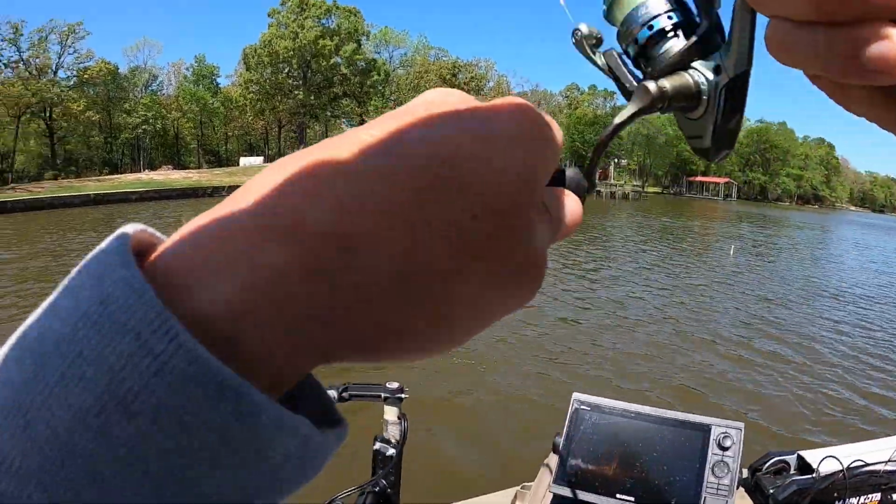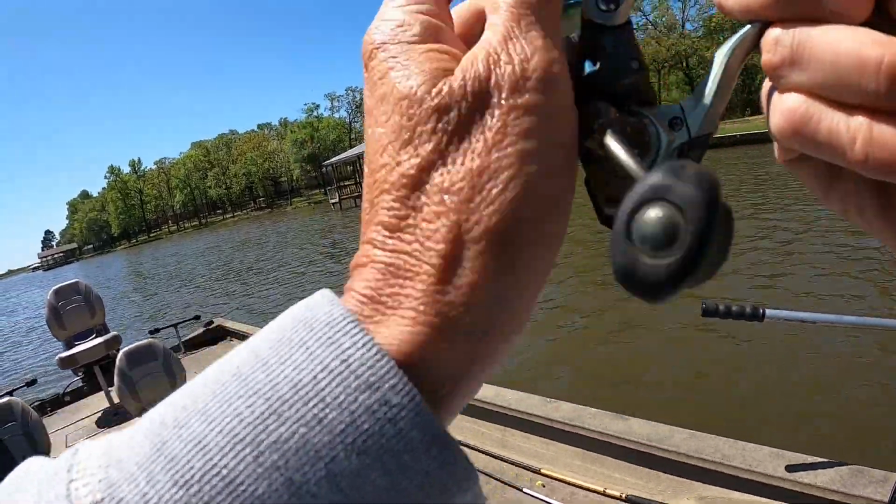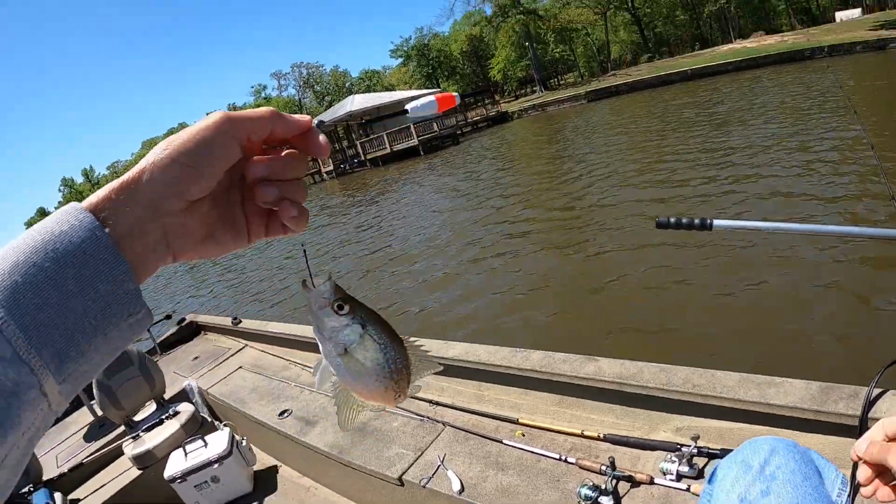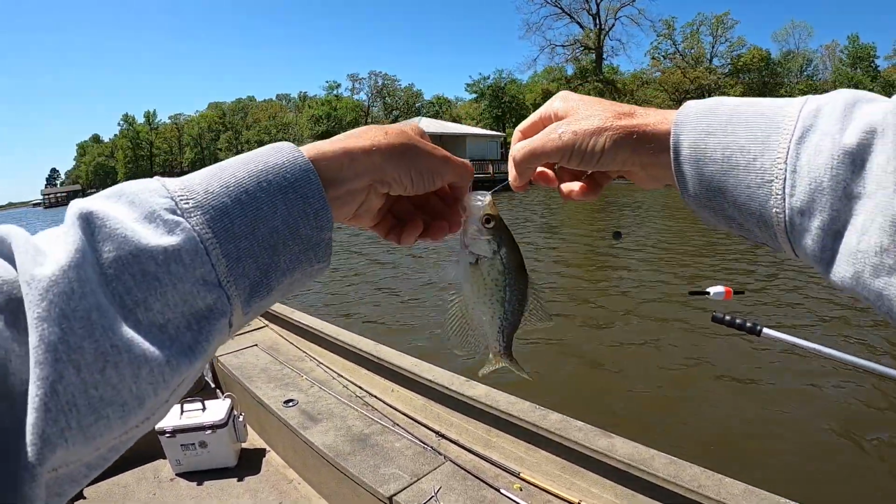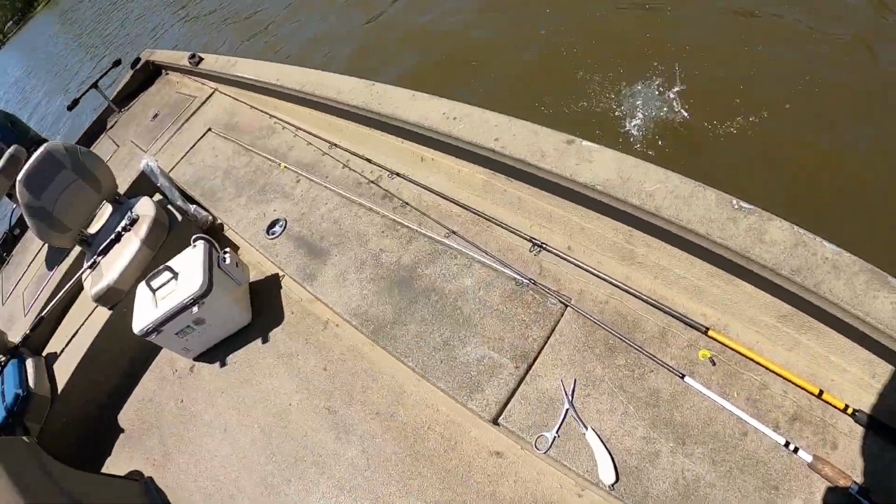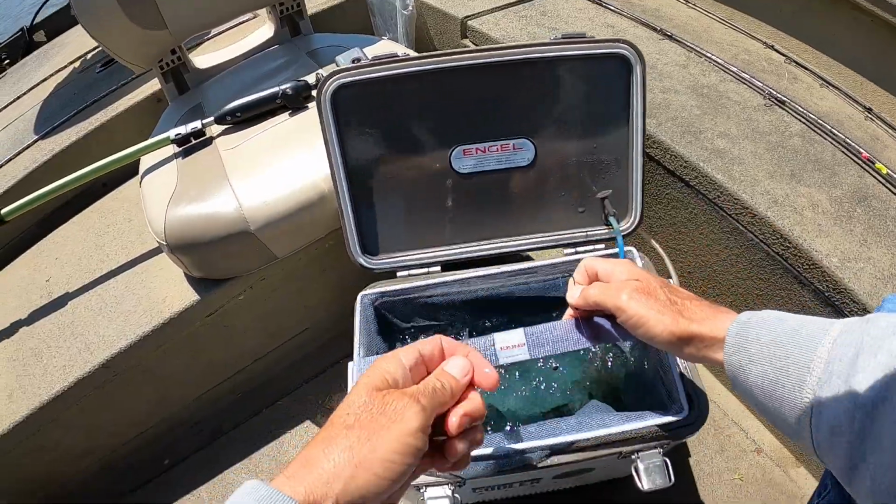There he goes. We got him that time. No wonder we couldn't catch him the first time. Look how little he is. We got us one. Let's see here. Get us another one.